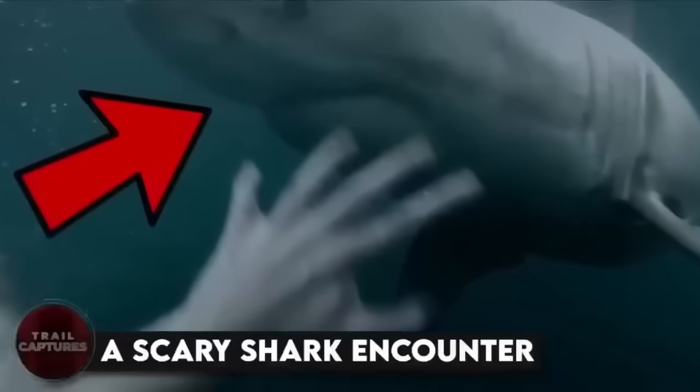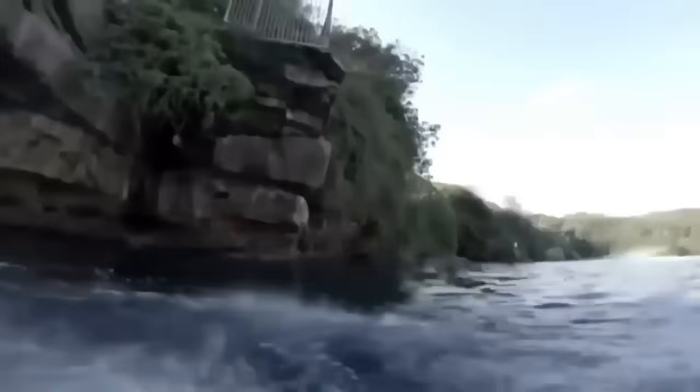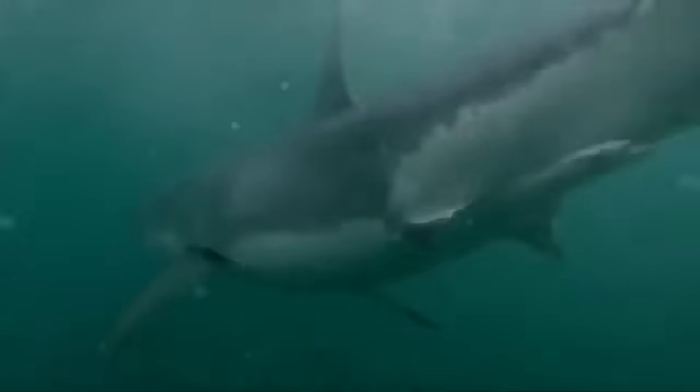A scary shark encounter. This might be the closest close call with a white shark you'll be seeing here. The man with his friends was out diving, but seconds after he dived into the water, his friends started shouting, "Shark! Shark!" to him. He went under the water to see what it was, and there the white shark was swimming right beneath him.